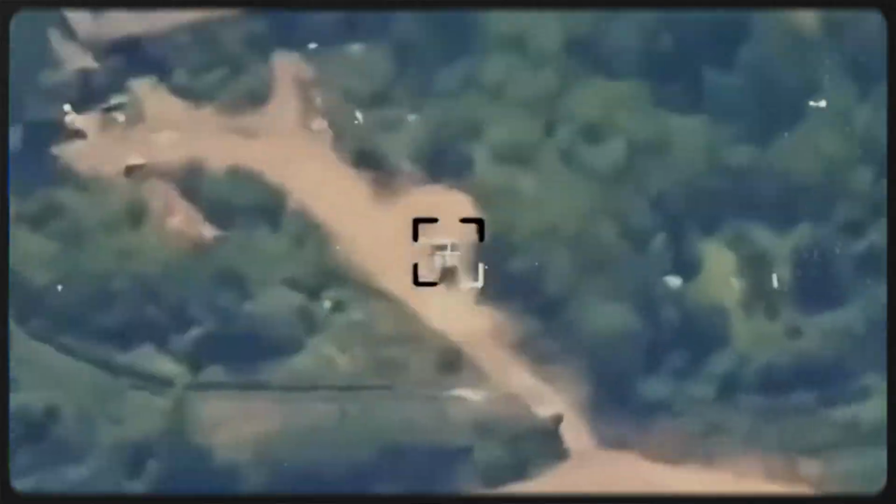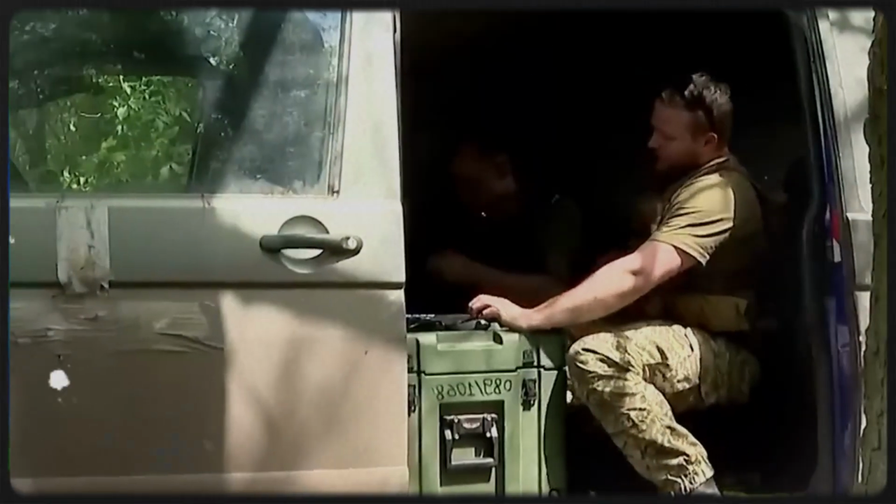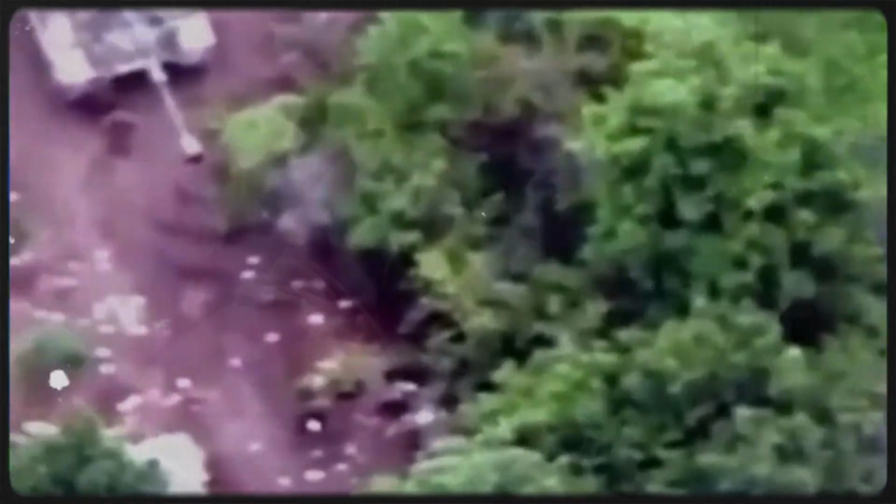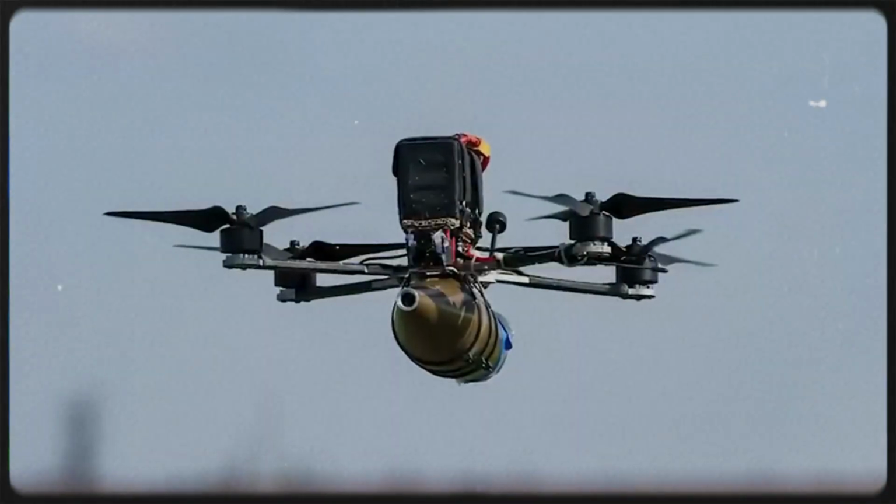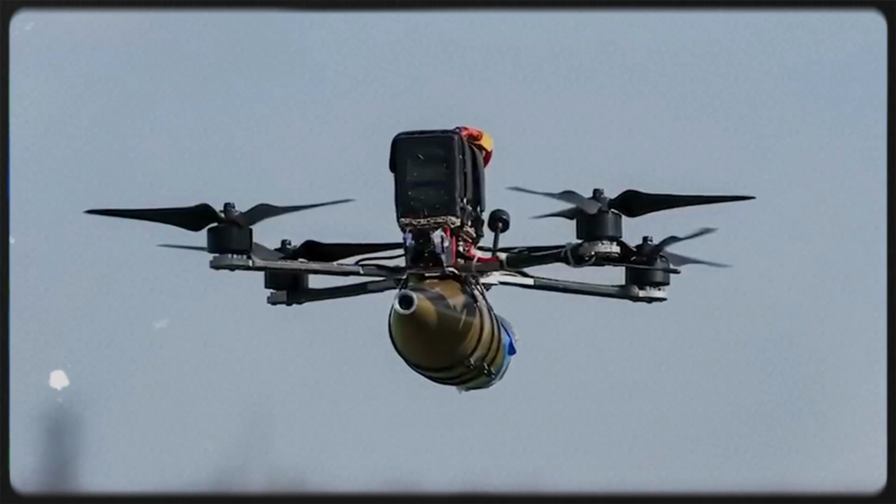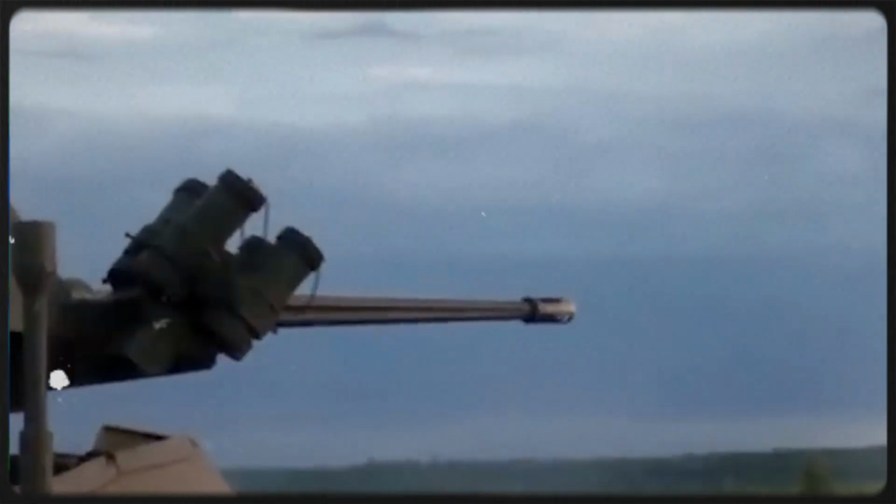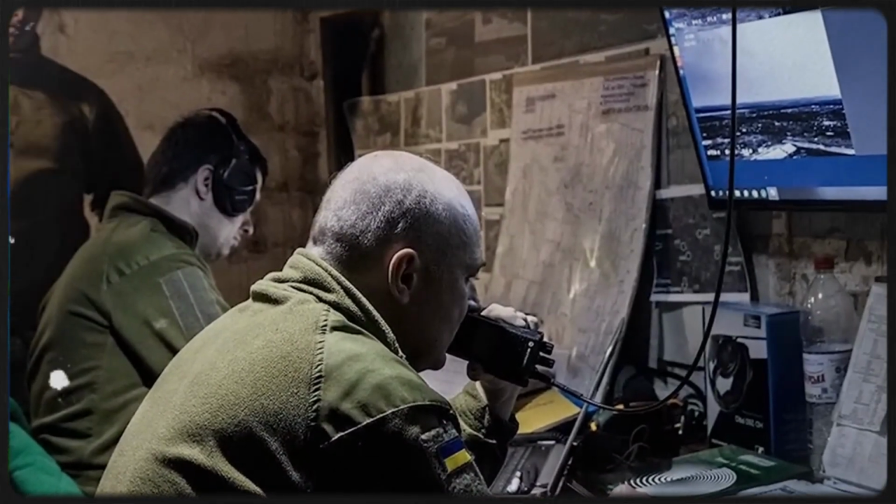The basic structure is simple, but the effect is severe. A reconnaissance UAV often remains higher and farther back, watching roads, forest edges, ruined buildings, and suspected assembly areas. When it detects movement, that information flows to operators who choose the best available attack option. A strike drone then flies lower, using terrain and timing to close the distance.